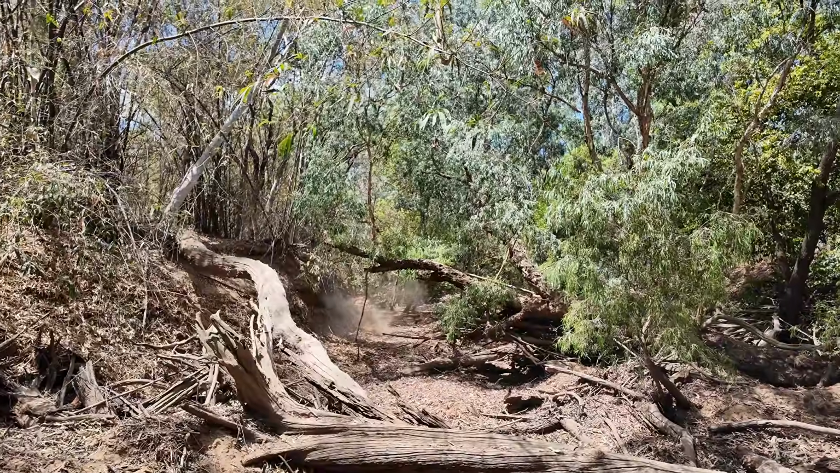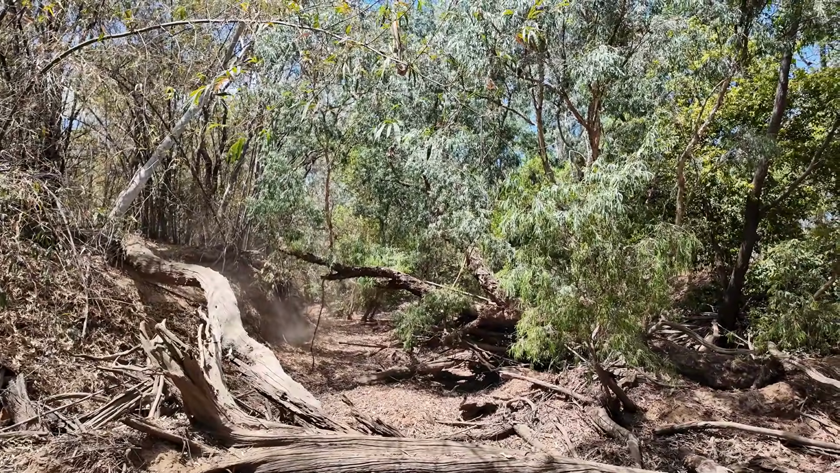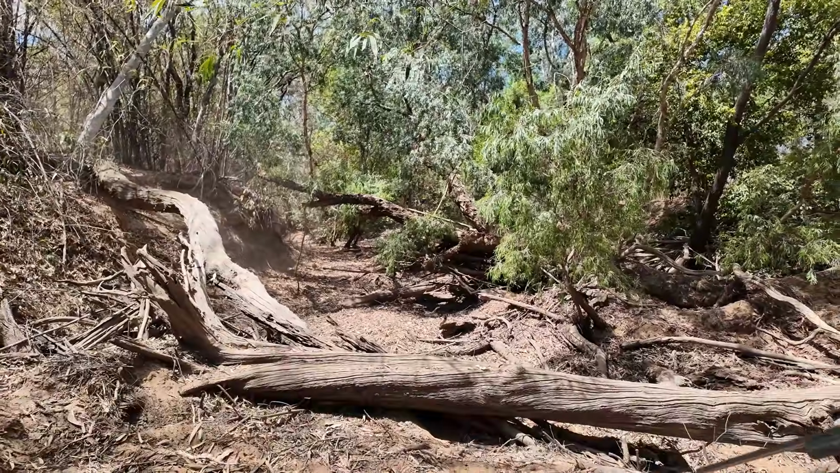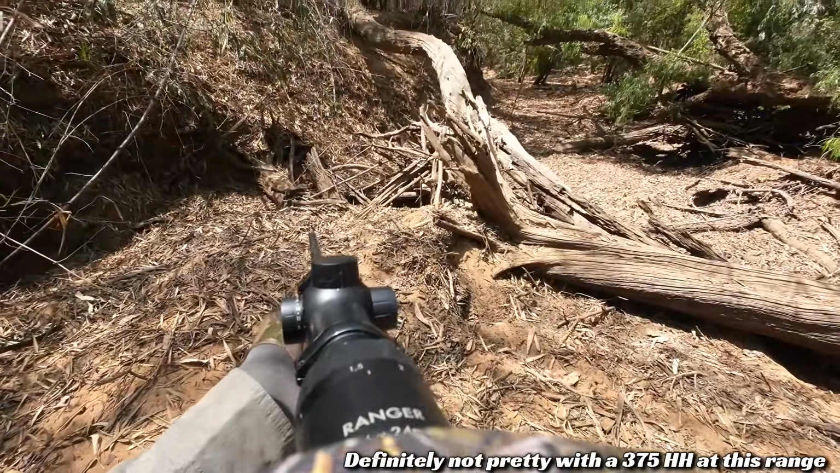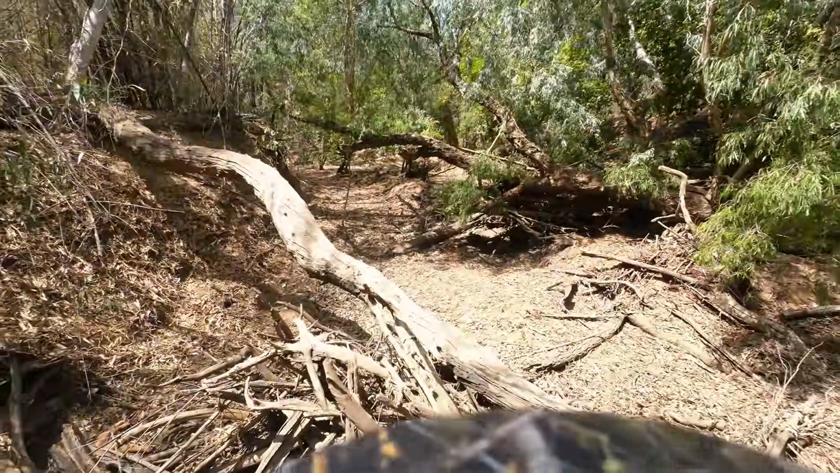On the log. Oh, there's another one there. Yep, coming left. Another one on the left, another two. Going forward. Yeah.